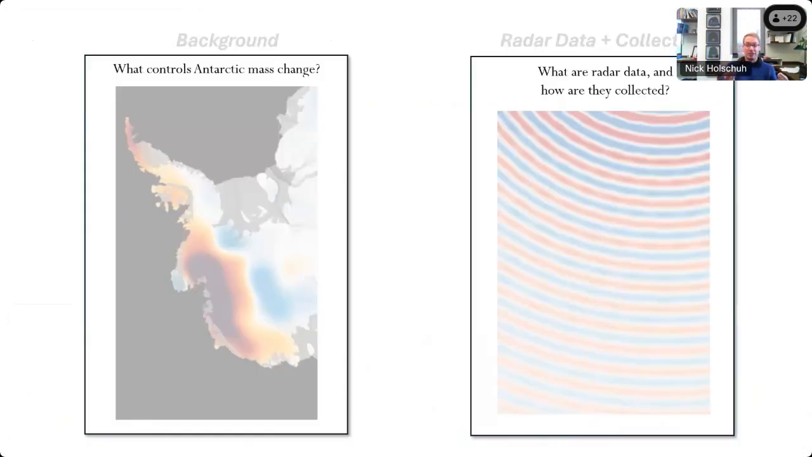So as I mentioned, the talk is going to be split into two main parts. The first is background, which is really the motivation. Why do we put in all of this energy to get scientists to Thwaites Glacier? And to answer that question, we need to first ask what controls Antarctic mass change. The second half of the talk will be focused on what radar data are, how are they collected, and how specifically did I collect data in West Antarctica this last winter.